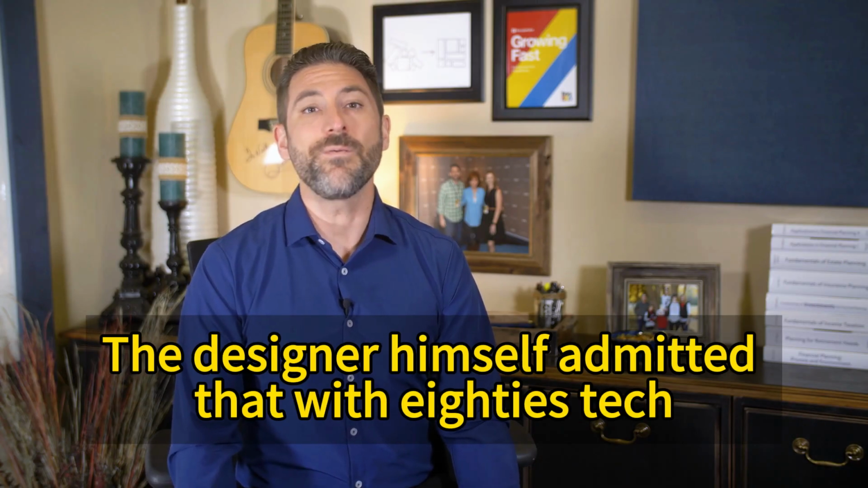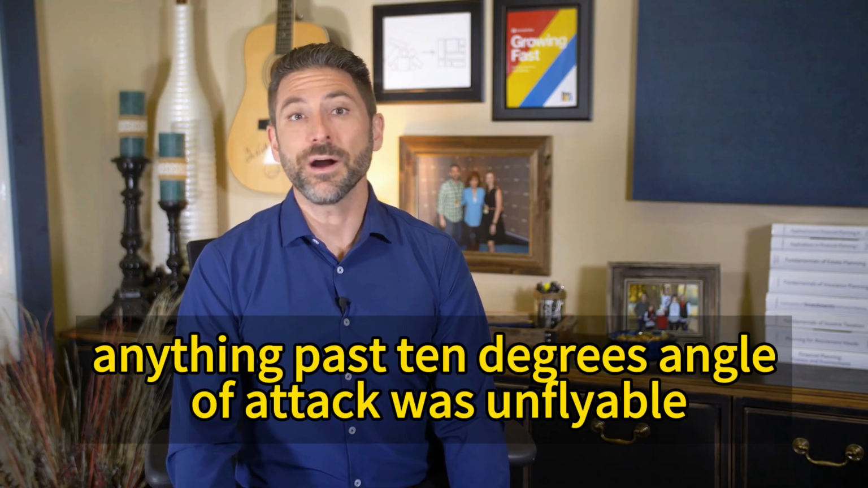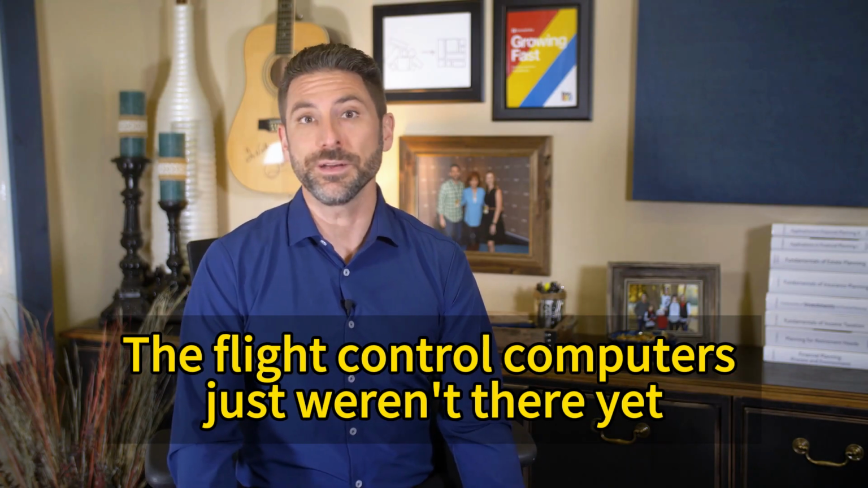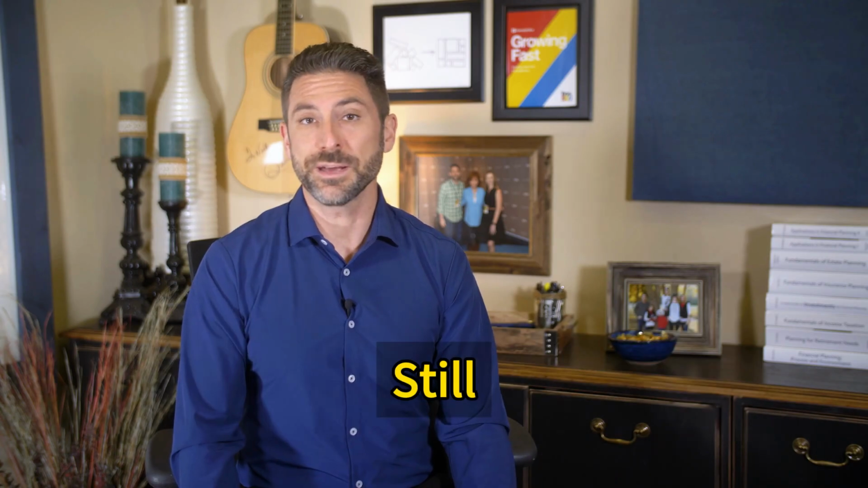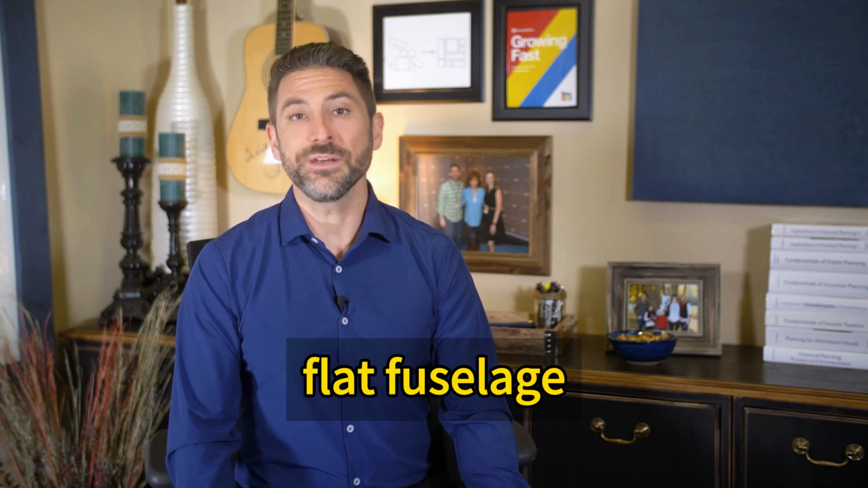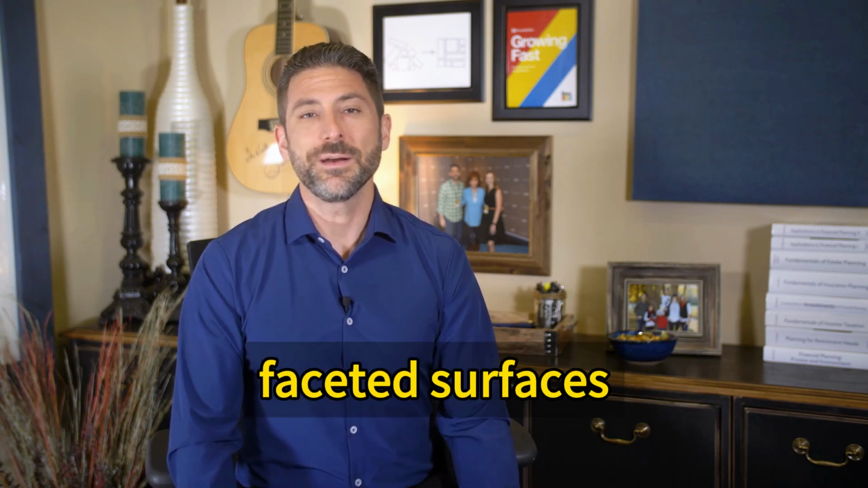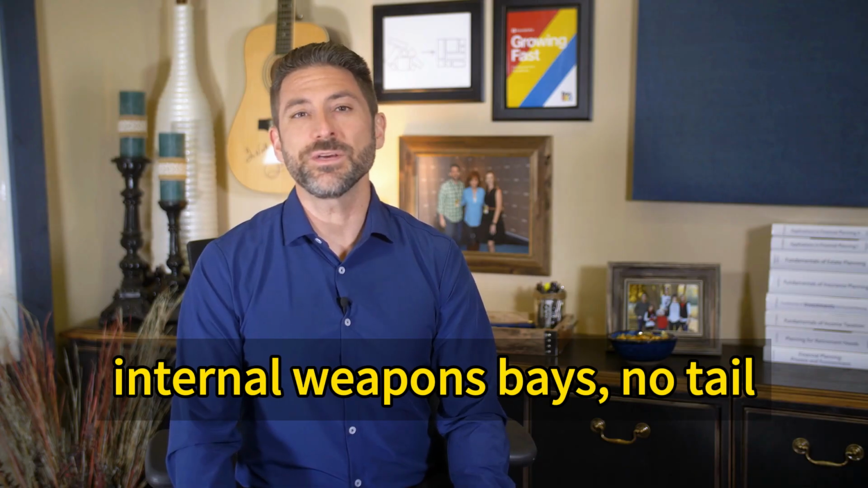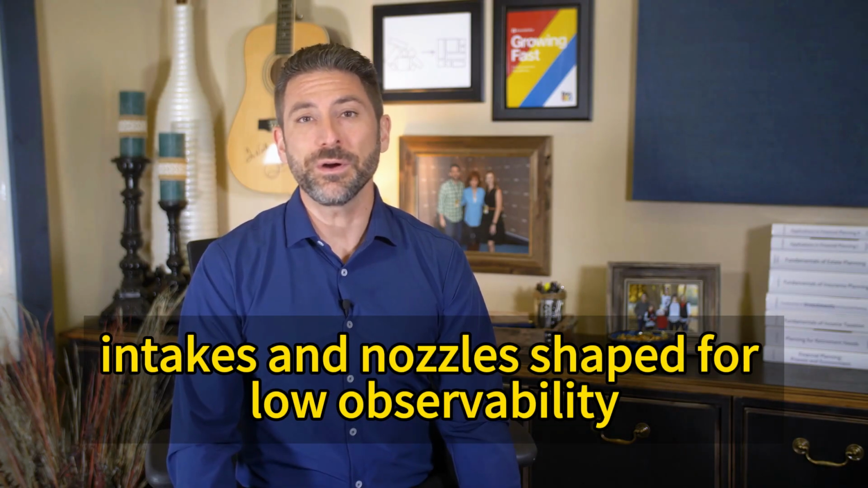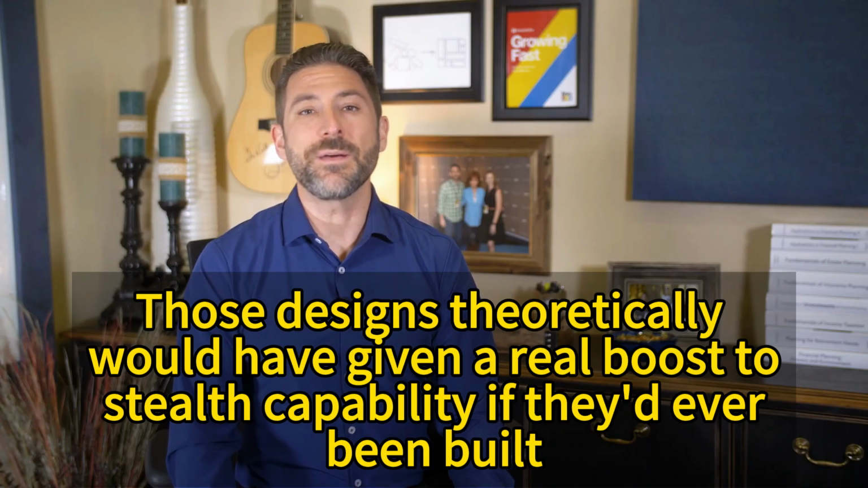The designer himself admitted that with 80s tech, anything past 10 degrees angle of attack was unflyable. The flight control computers just weren't there yet. Still, the blueprints show all the stealth hallmarks: flat fuselage, diamond planform, edge alignment, faceted surfaces. Internal weapons bays, no tail, intakes and nozzles shaped for low observability. Those designs theoretically would have given a real boost to stealth capability if they'd ever been built.